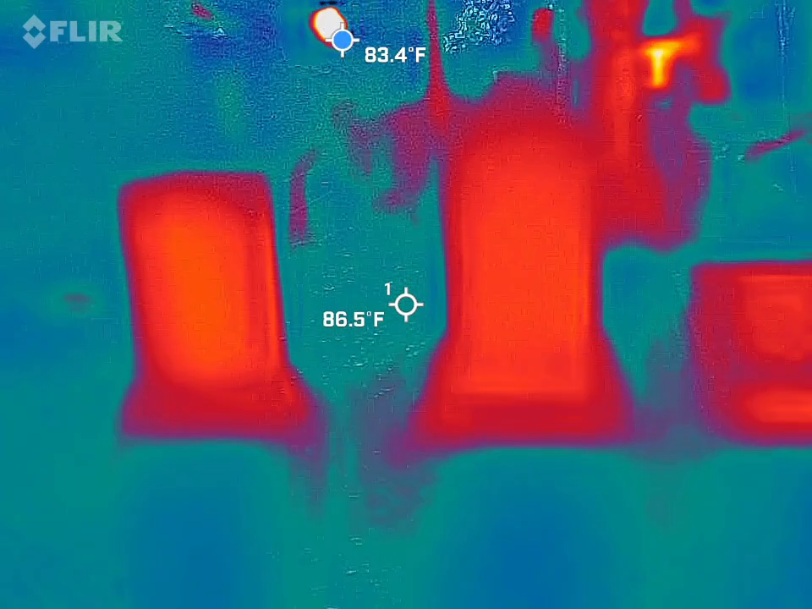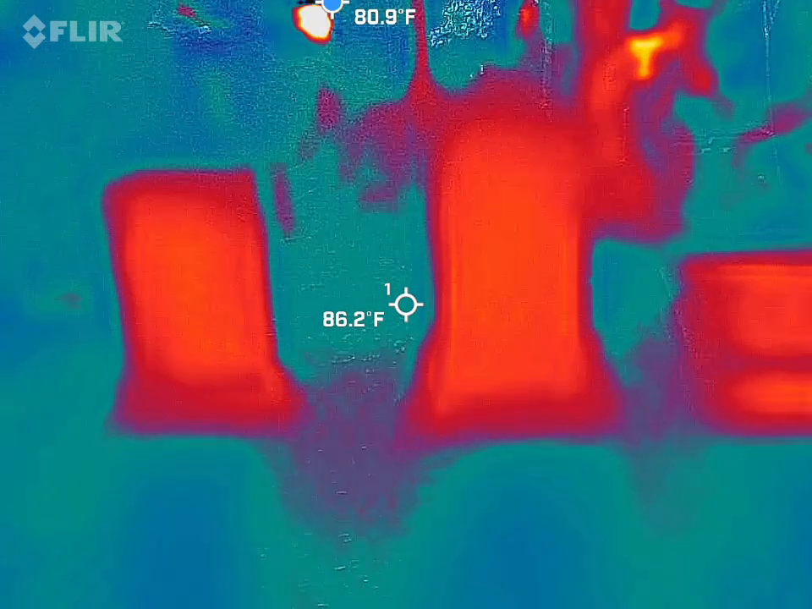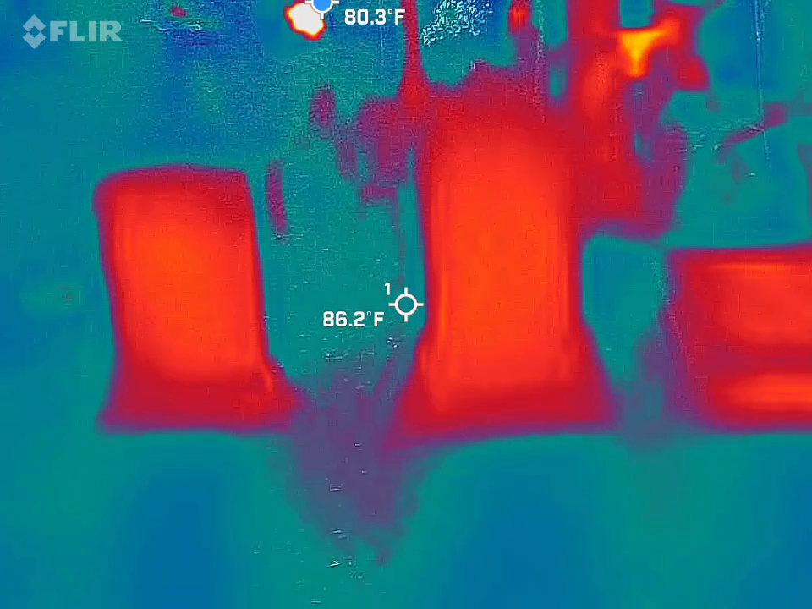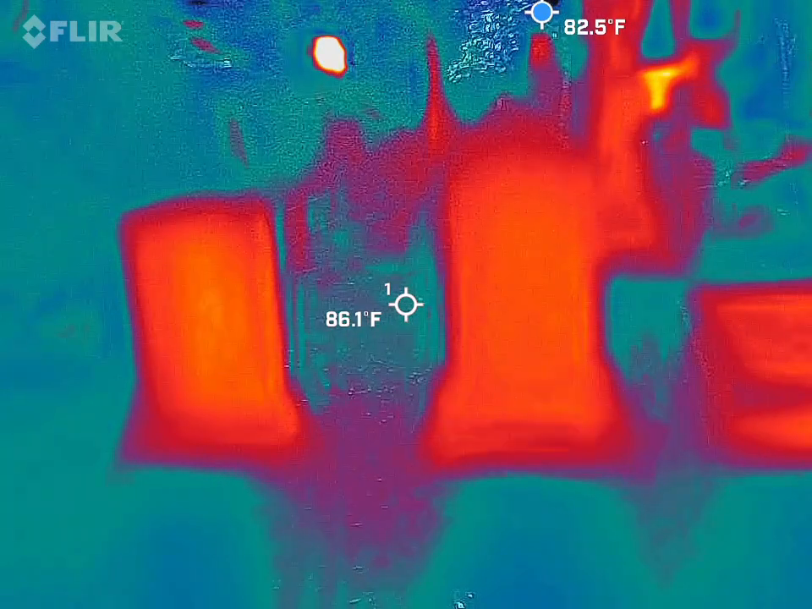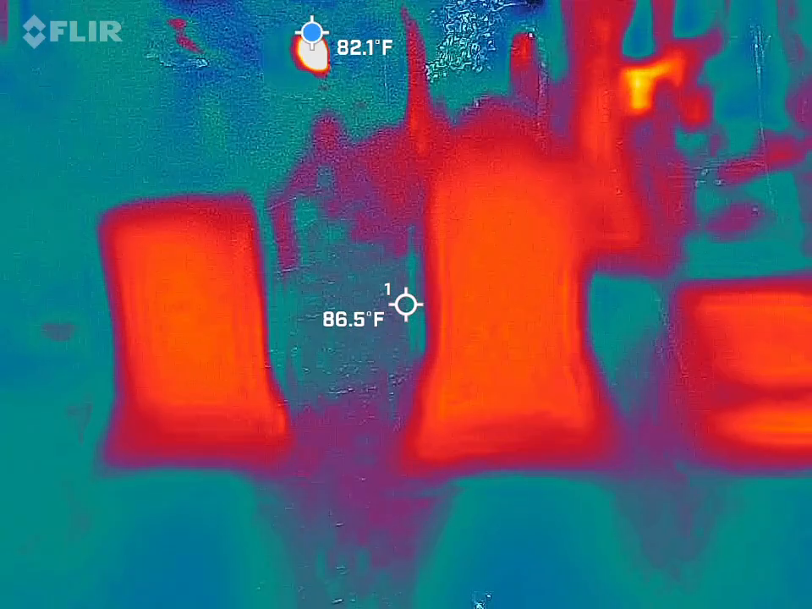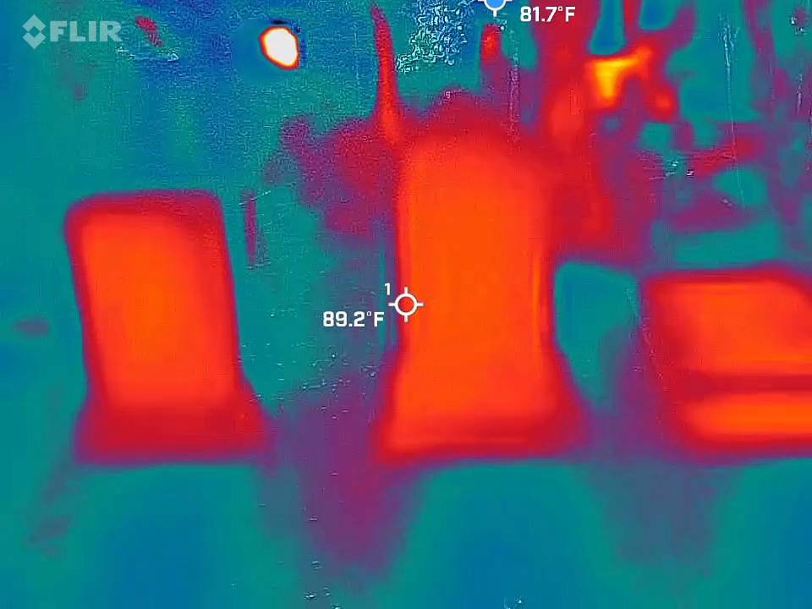Sue dies 6 days after her stillborn child. Very sad story. 99 years later, exactly, June 16th of 1987, a local photographer named Harry Reynolds is taking pictures of all of our cemeteries. He captures a full apparition in one of his photographs. Keep in mind, it is 1987. He does not have the technology that we have today.